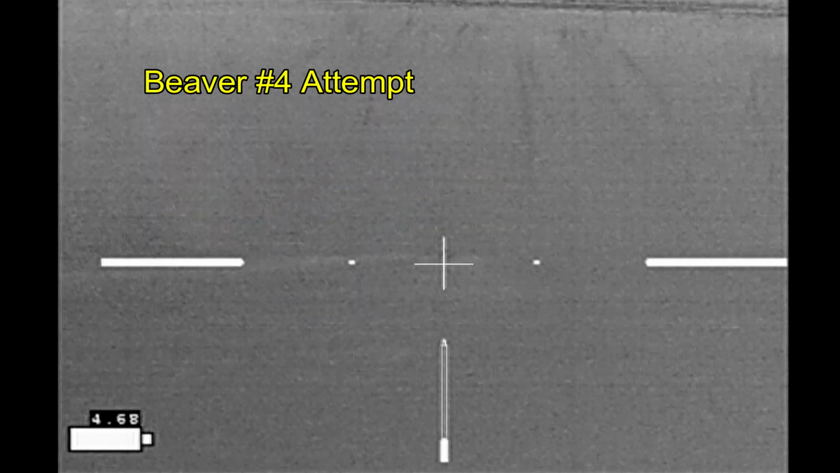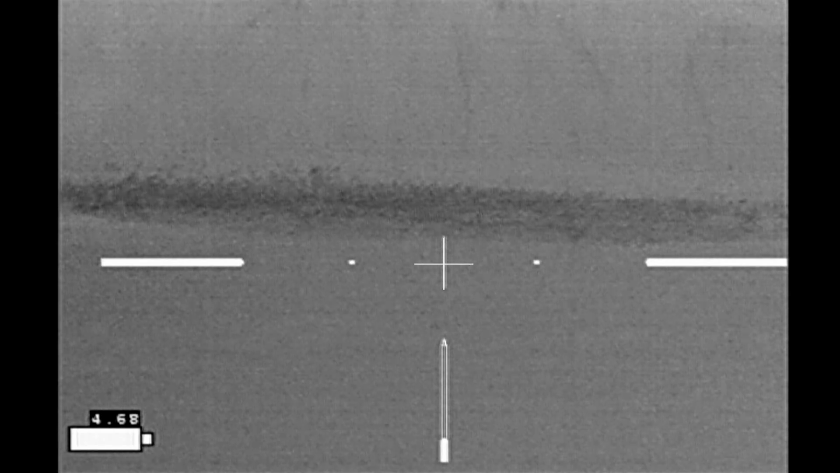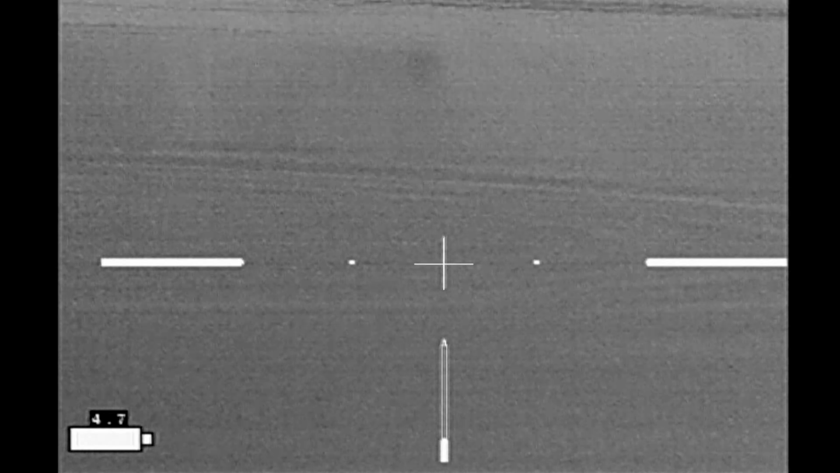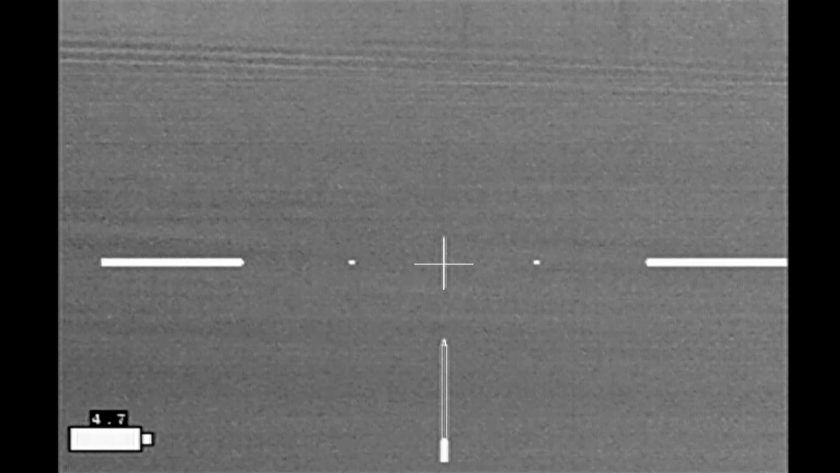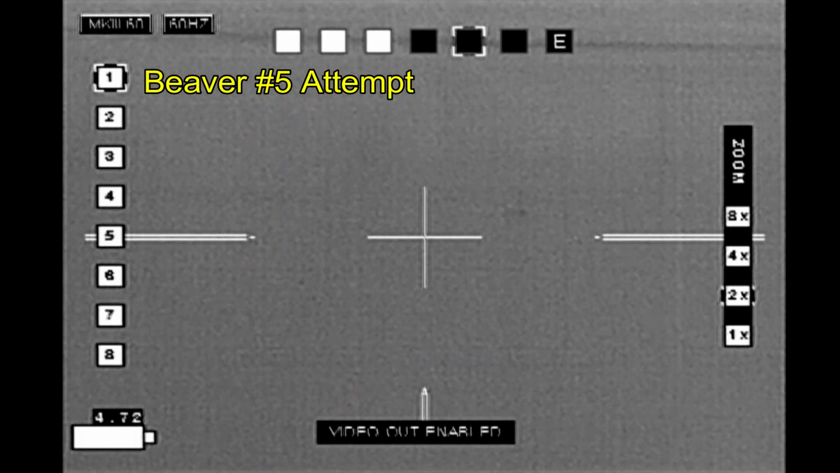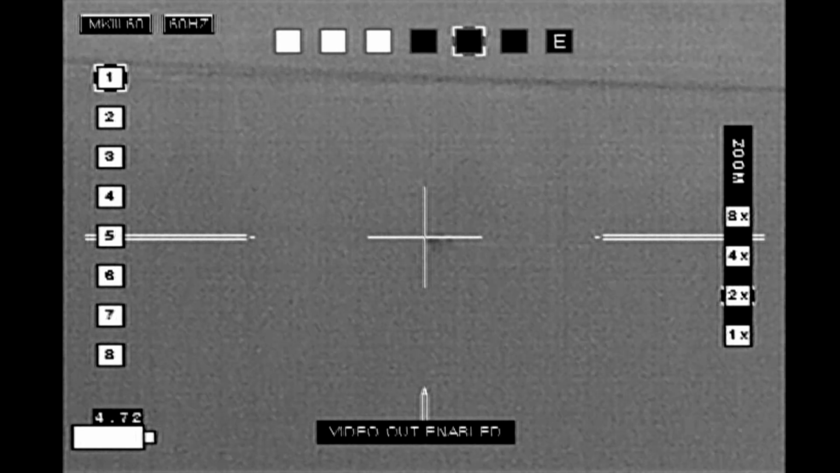Here I'm waiting for this beaver to turn away. I like to do that because oftentimes this gives me a larger target to actually work with and increases my chance for a better hit. But I don't see any beaver here. I don't know if I've killed this one or not. Beaver can actually hold their breath for about 15 minutes underwater, so it could dive and actually have gone back to the den for all I know.